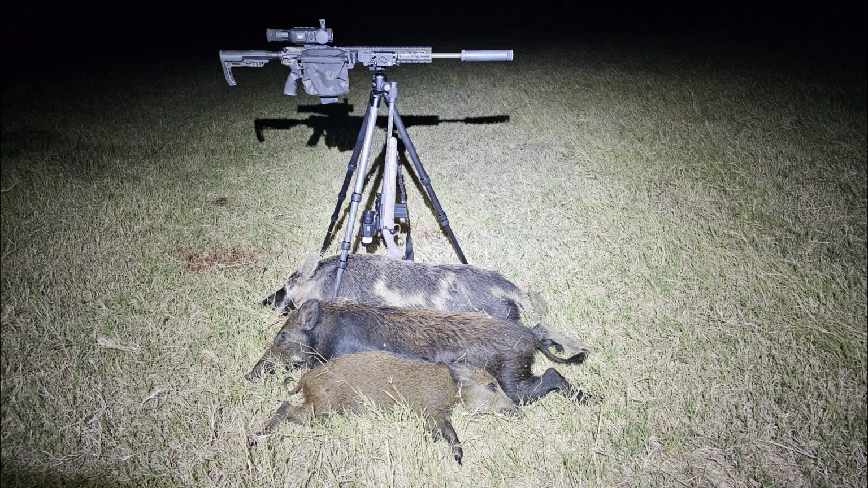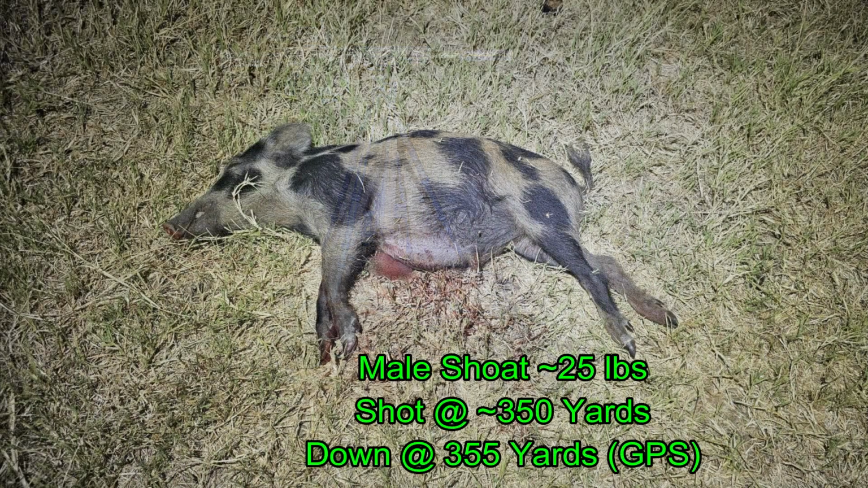And of course this is the typical gear and trophy photograph. Thanks to Ben's diligence, we were able to find this male shote that weighed about 25 pounds. It was shot at about 350 yards. It was the long shot of the night.